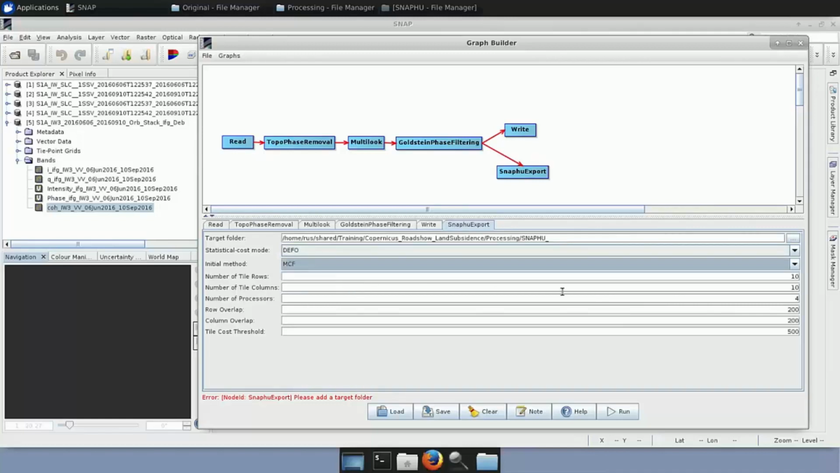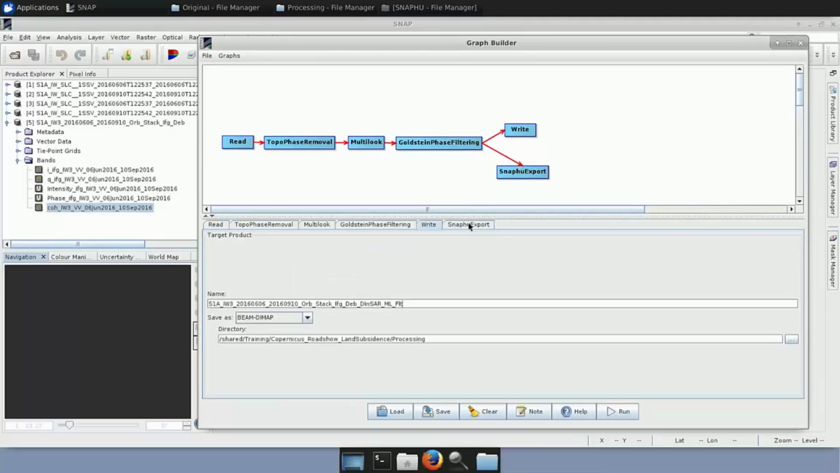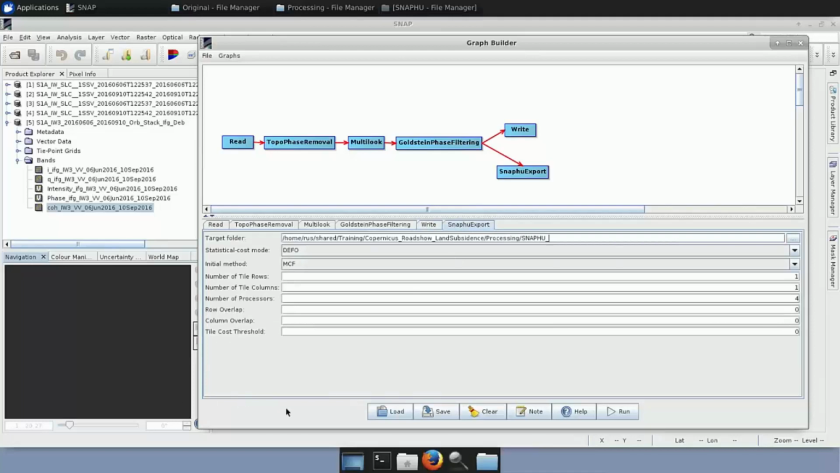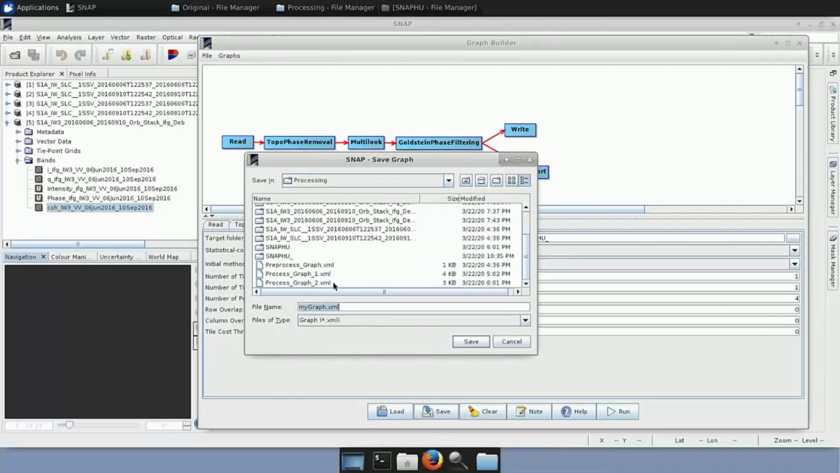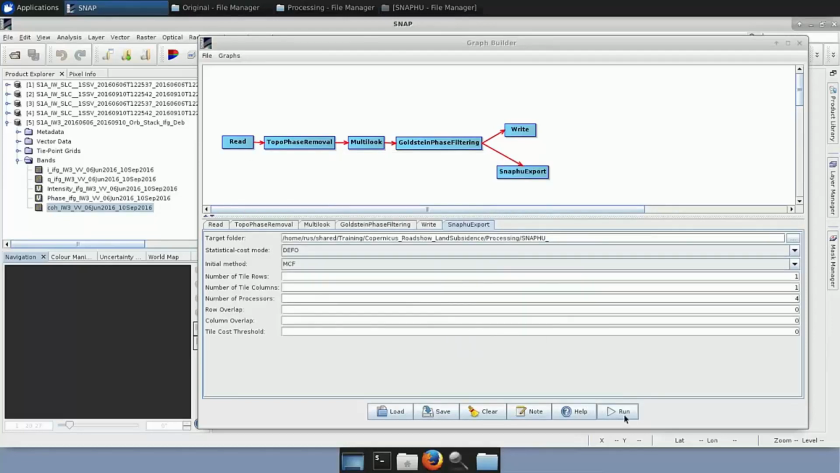Here you select the default option. Here you select MCF. Number of tile rows, you select 1. Of tile columns, 1. This means that it will process it 1 by 1, not 10 by 10. Row overlap, 0. And also here 0. To all of them. So once we have this ready, you can see that there is no error. We can save this graph again. So if you go here, save, I have it saved as process graph 2, you click save and you run it.